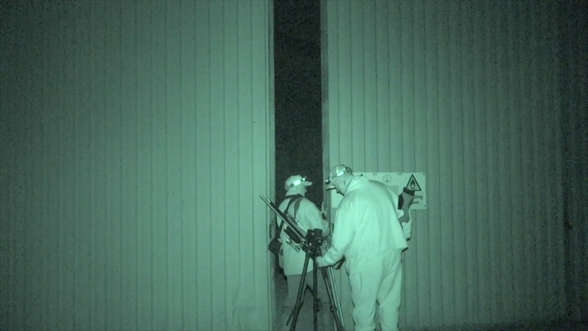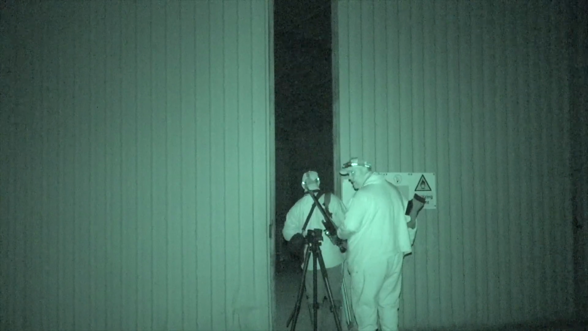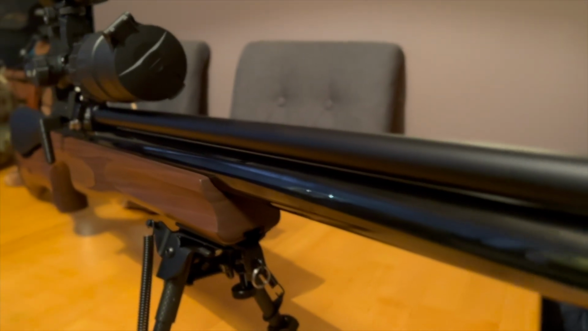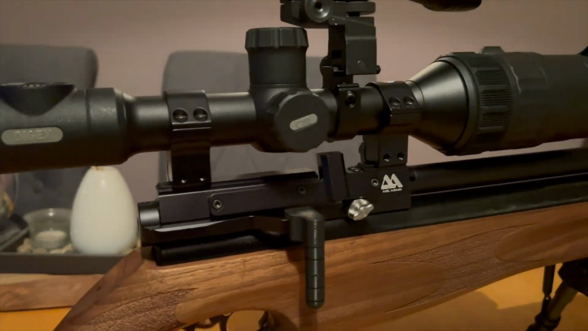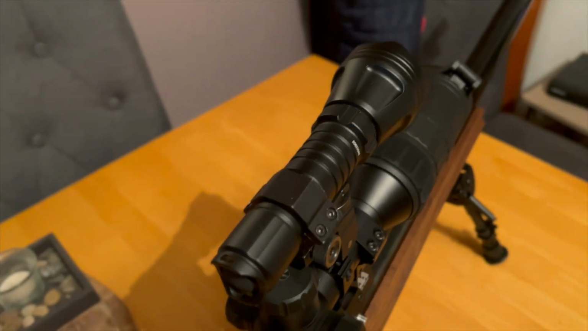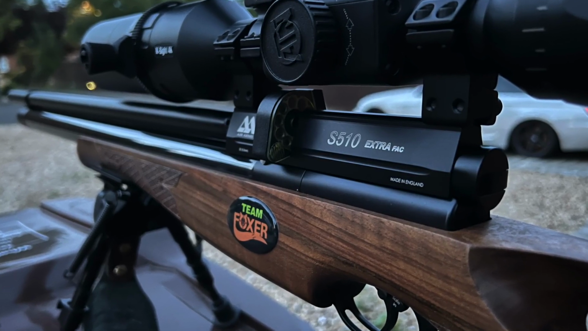Well, what a contrast in evenings. The very next night you could hear a mouse fart. But having sent some footage to Dewayne, he was just as keen as I to get there. Both of us will be using the Air Arms Xtra FAC air rifle in .22 caliber. Dewayne's running the Pulsar C50 day-night scope along with the Odepro KL52 IR torch. I'm running the same infrared illuminator on mine, but instead of the Pulsar scope I'll be using the ATN Xsight 4K Pro.